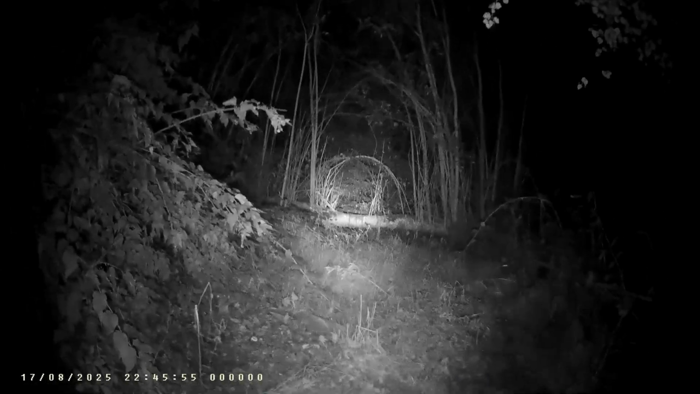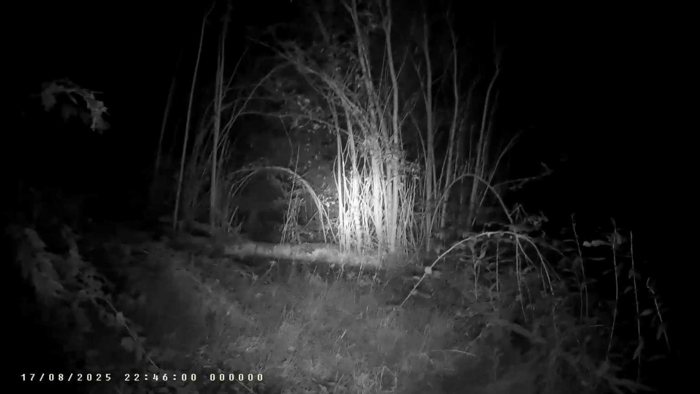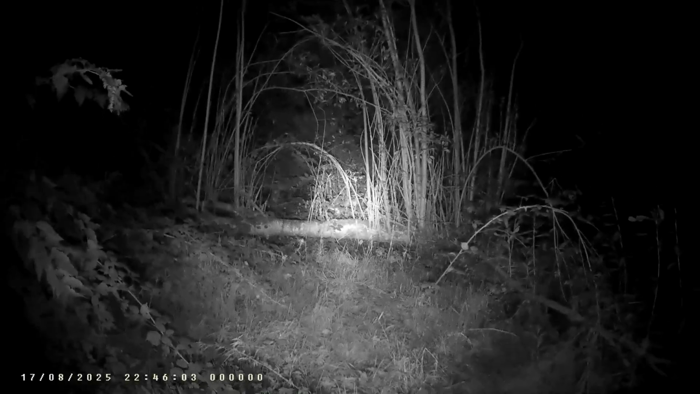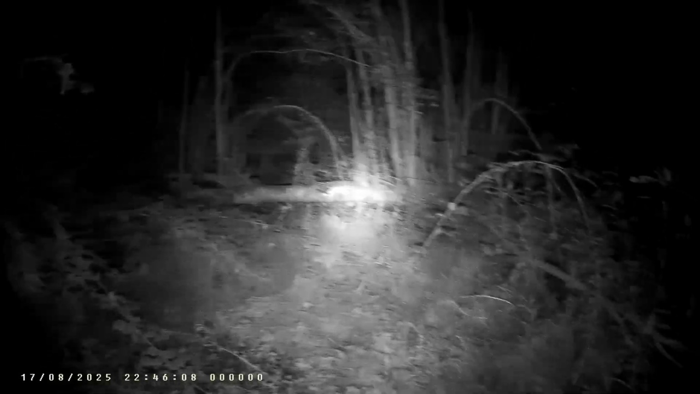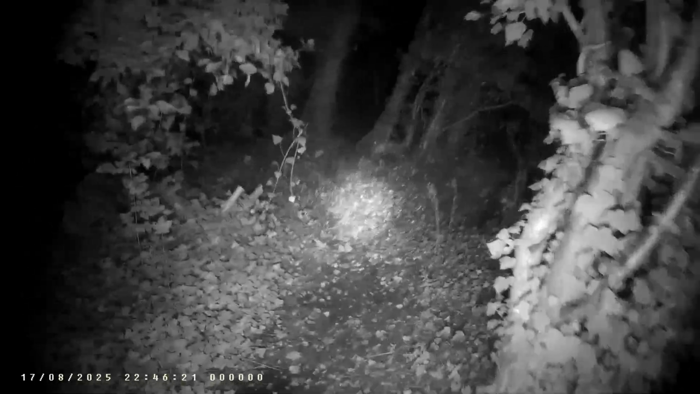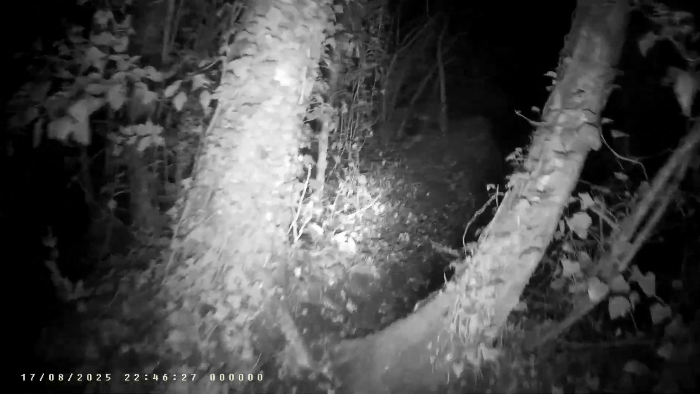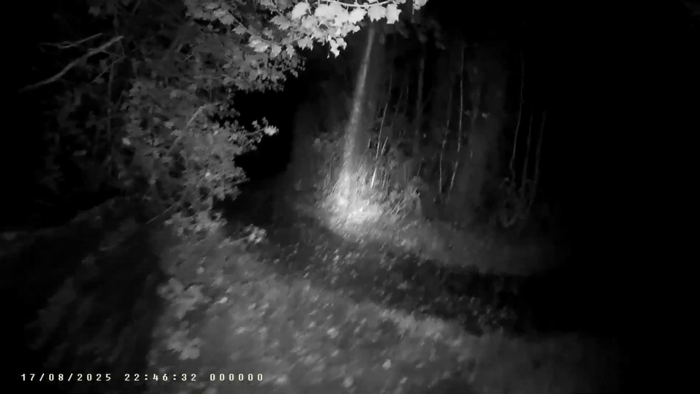There's a willow tree that fell over a number of years ago, and it's still growing. The branches are growing upwards. See the way the tree had fallen down, but the side branches are now growing from it. We're back out onto the path now.